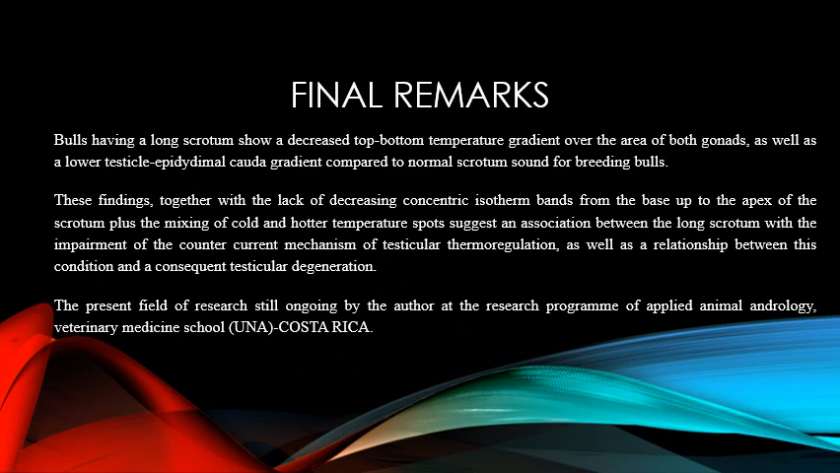These findings, together with the lack of decreasing concentric isotherm bands from the base up to the apex of the scrotum, plus the mixing of colder and hotter temperature spots, suggest an association between the long scrotum and the impairment of the countercurrent mechanism of testicular thermoregulation, as well as a relationship between this condition and the consequent testicular degeneration.